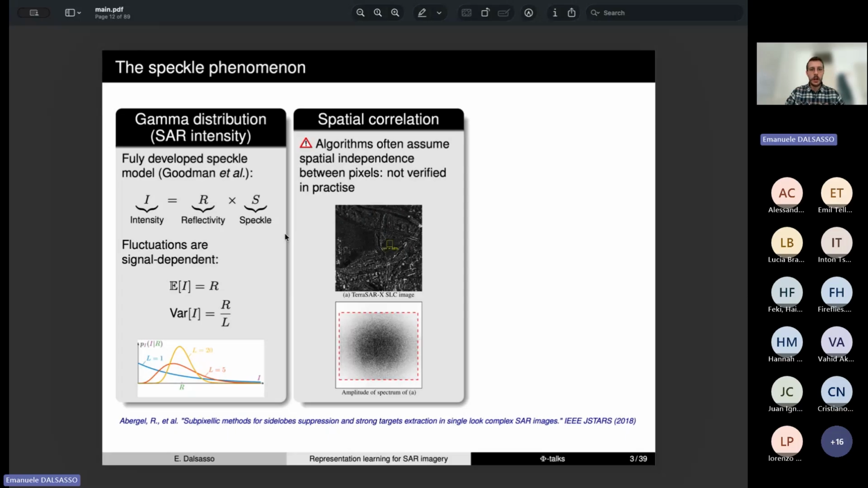However, in real images, due to the specific processing that is applied by data providers, the pixels of the radar signal and the pixels in the speckle component are spatially correlated.